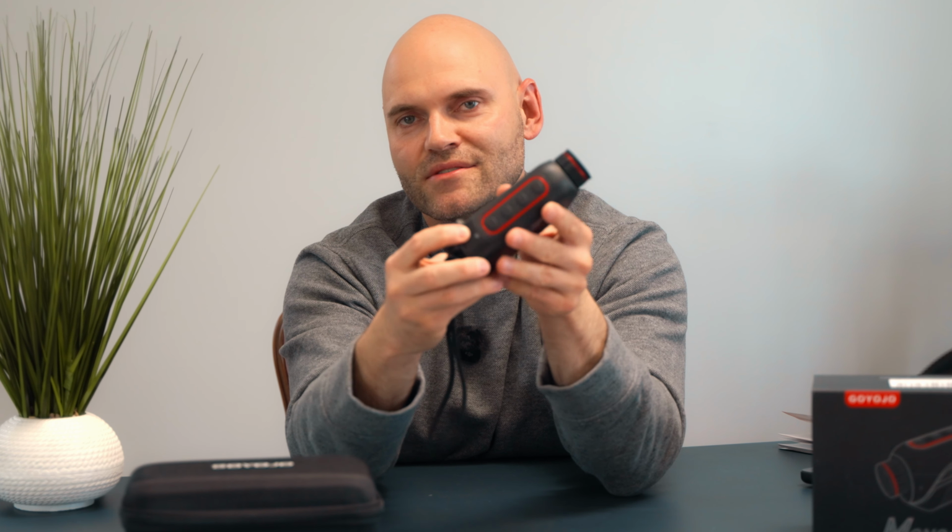Here we also have a light, and it changes. If you power it, it's gonna be blue. If you charge it, it's gonna be, I think, red or pink. I don't remember exactly, but it changes colors. So that's basically it. I think that's all, nothing else.